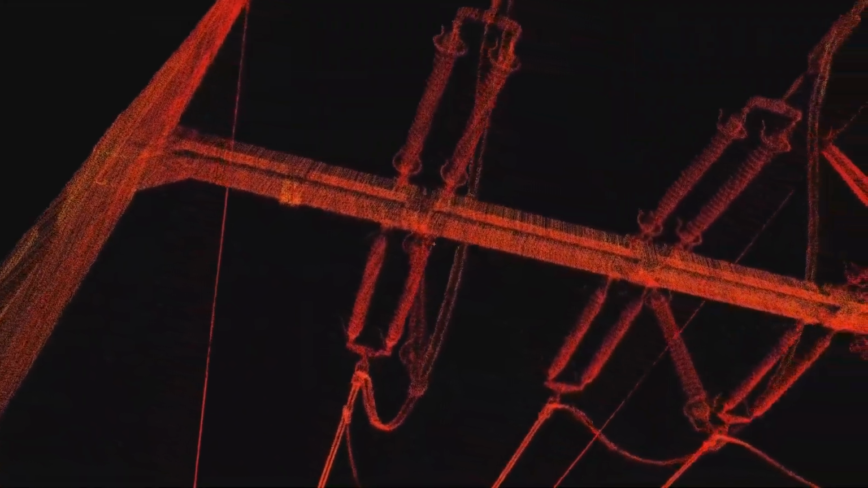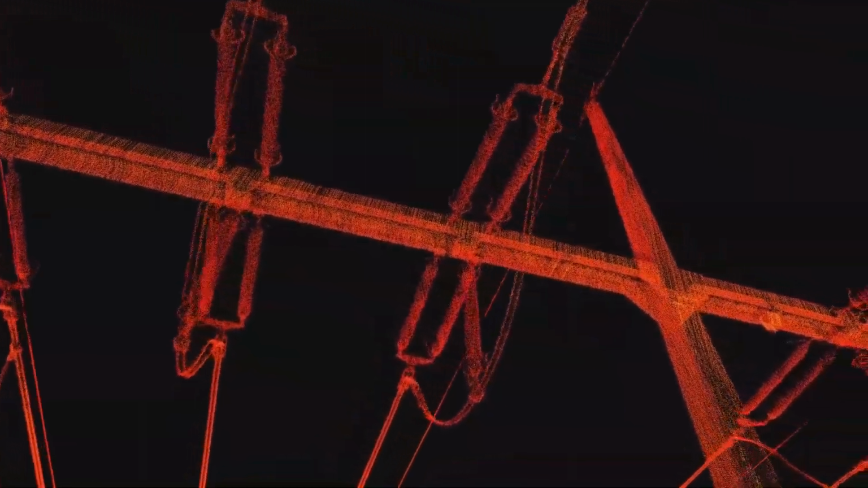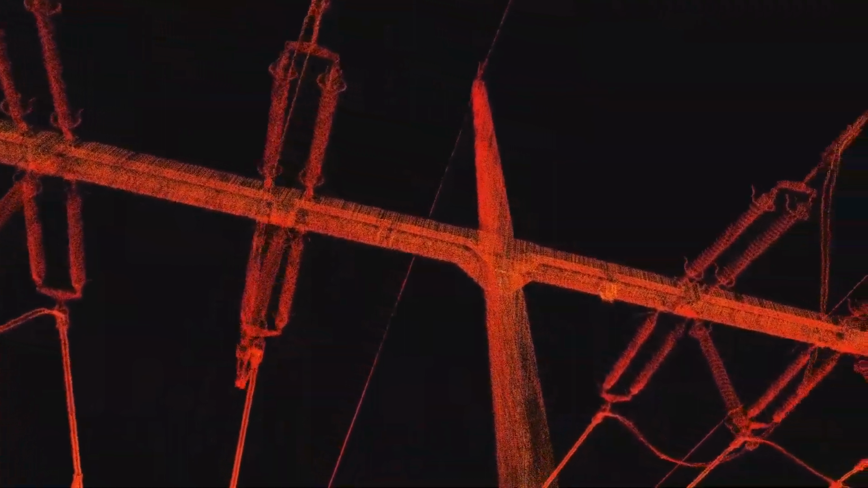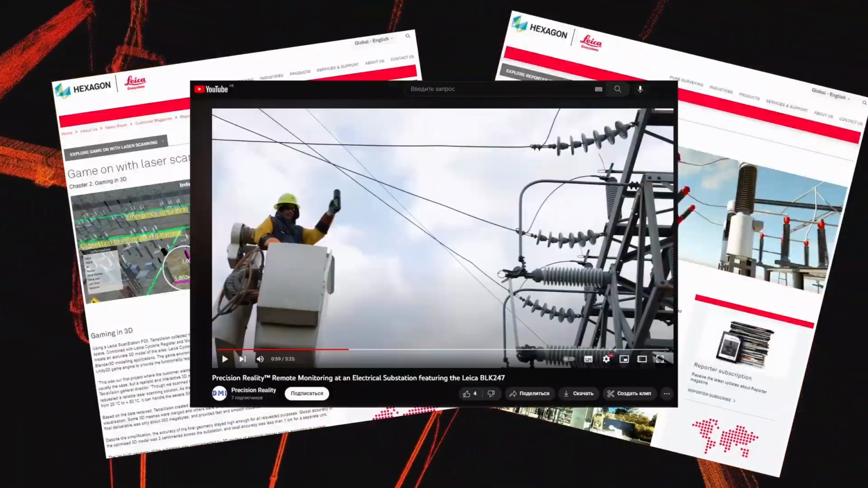The use of laser scanning technology is not a new approach for electrical substations. It has been used many times. On the internet you can find a lot of materials about this. I will put some articles in the description.